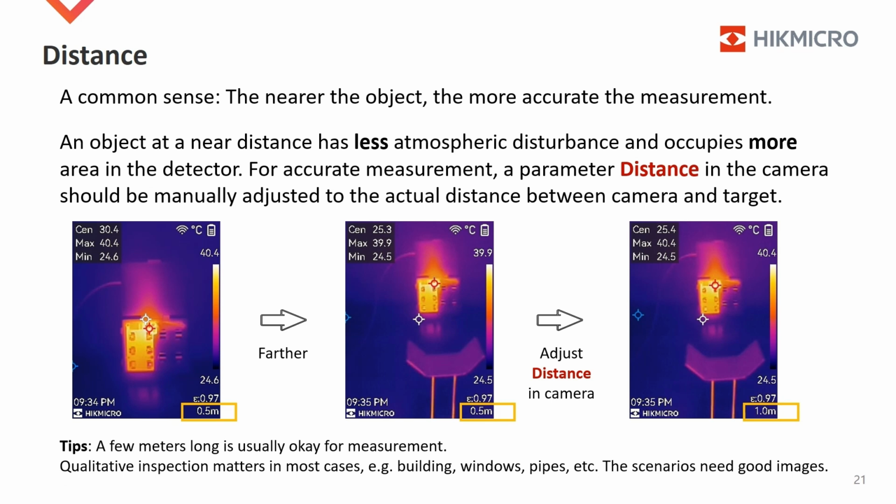This is about quantitative inspection. The thermography camera is used to measure temperature with correct parameters. Another case is qualitative inspection, which matters in most scenarios, such as buildings, windows, pipes, etc. These scenarios need good images. Thermal images can tell defective areas that naked eyes cannot see.